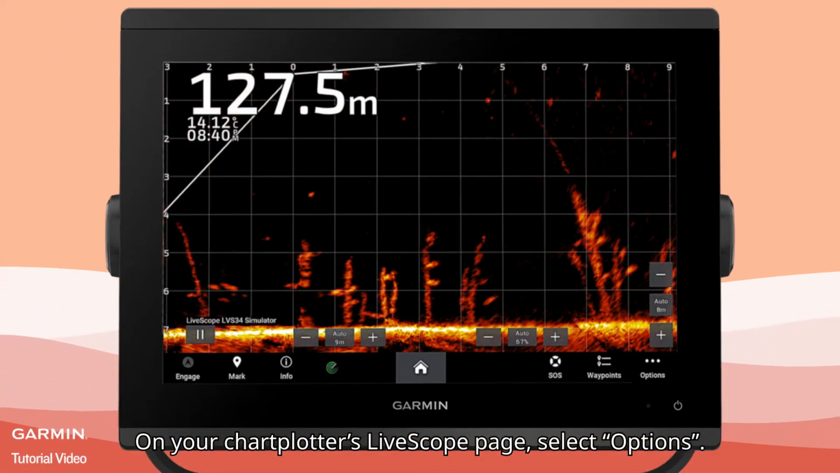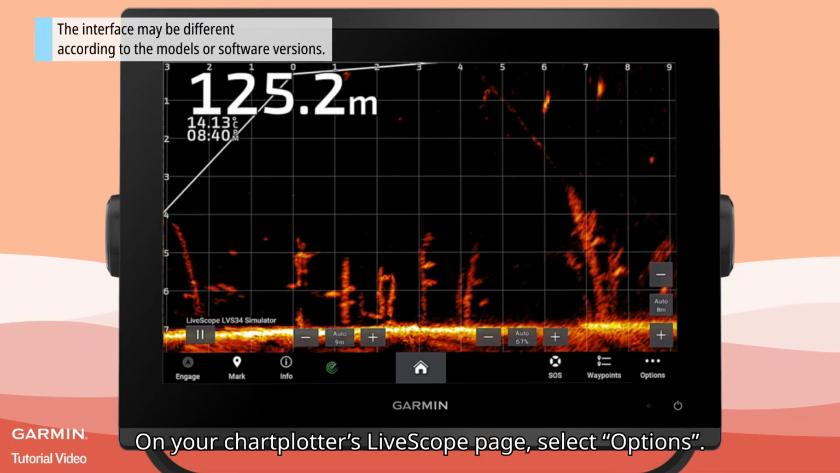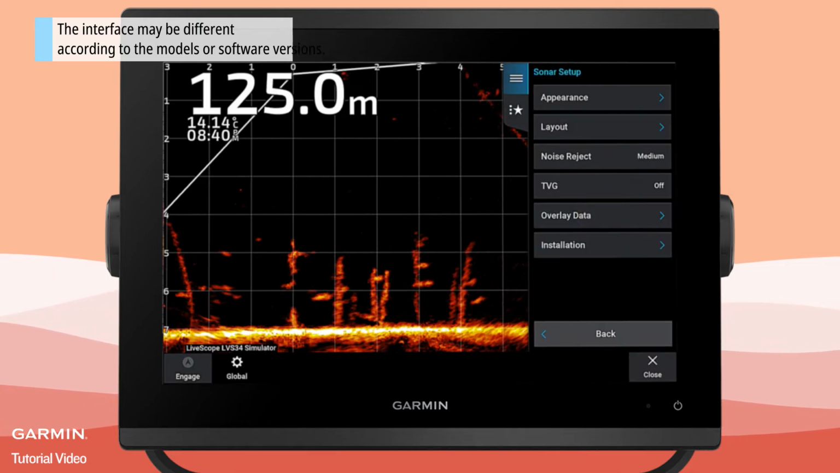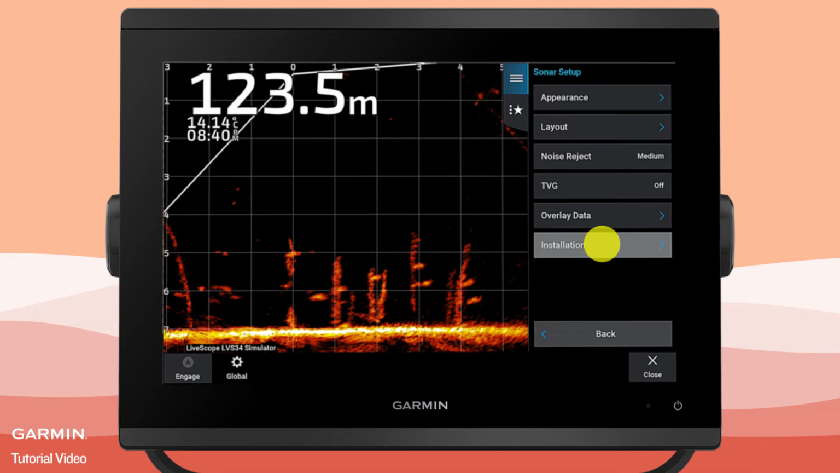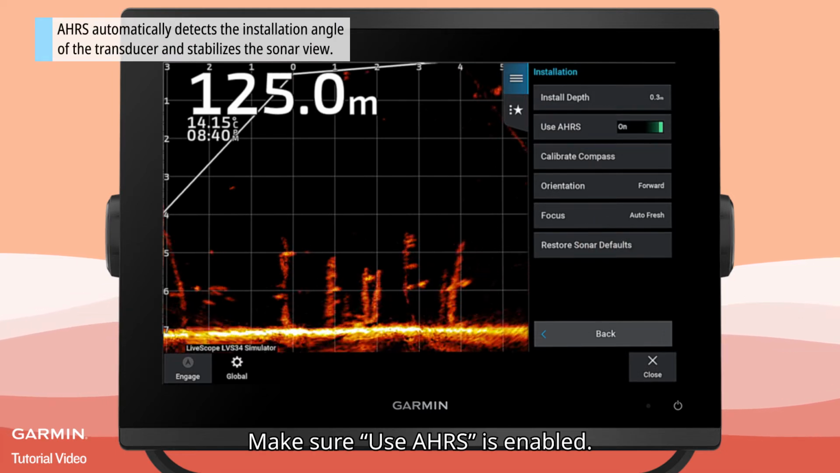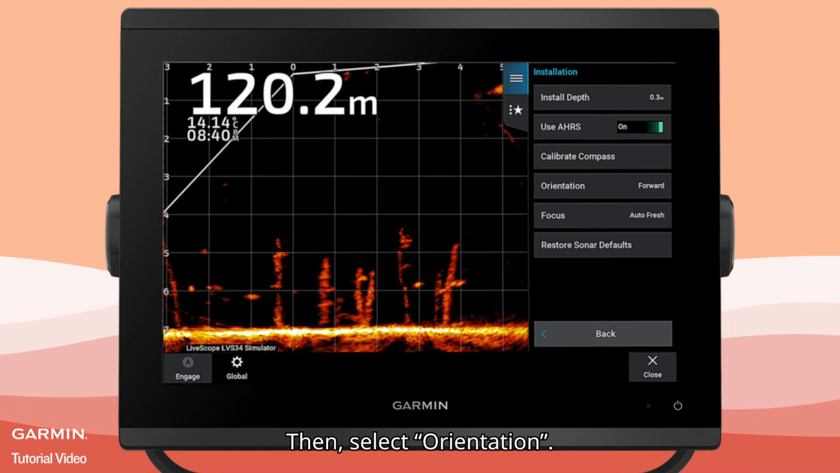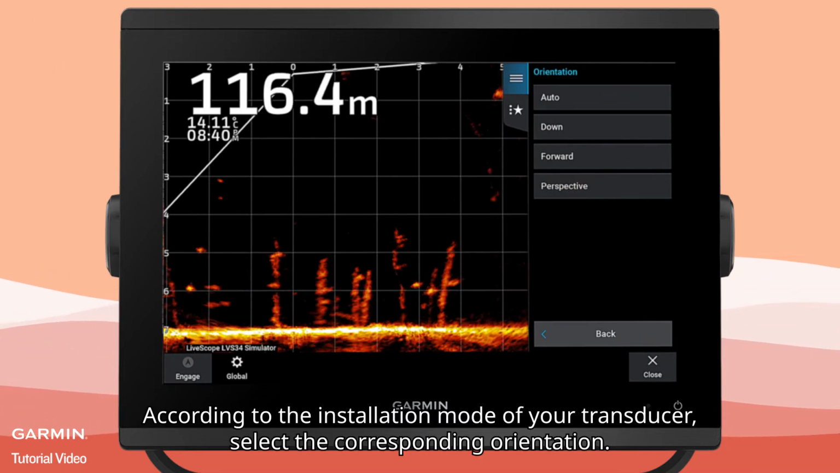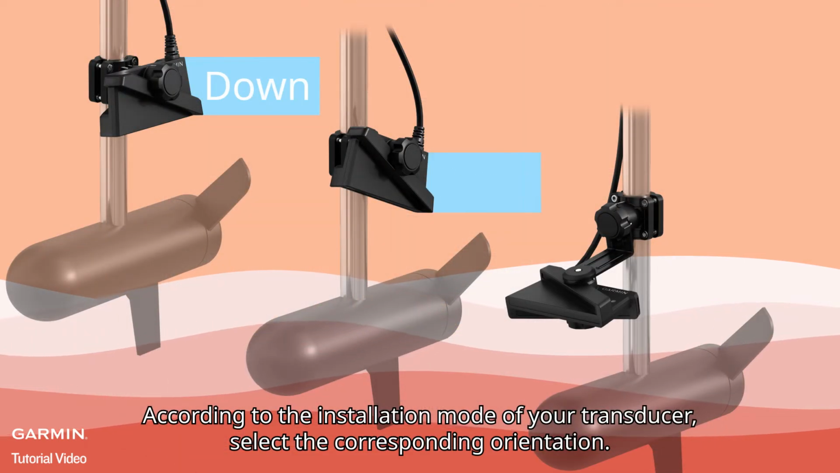On your chartplotter's LiveScope page, select Options. Sonar Setup. Installation. Make sure Use AHRS is enabled. Then, select Orientation. According to the installation mode of your transducer, select the corresponding orientation.